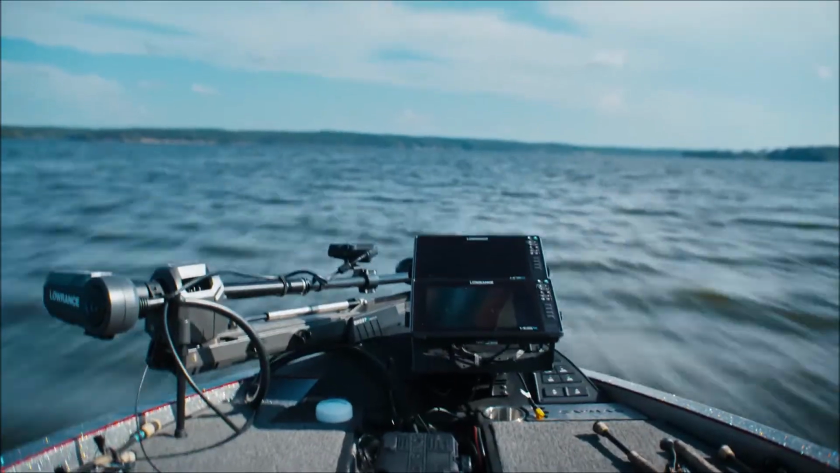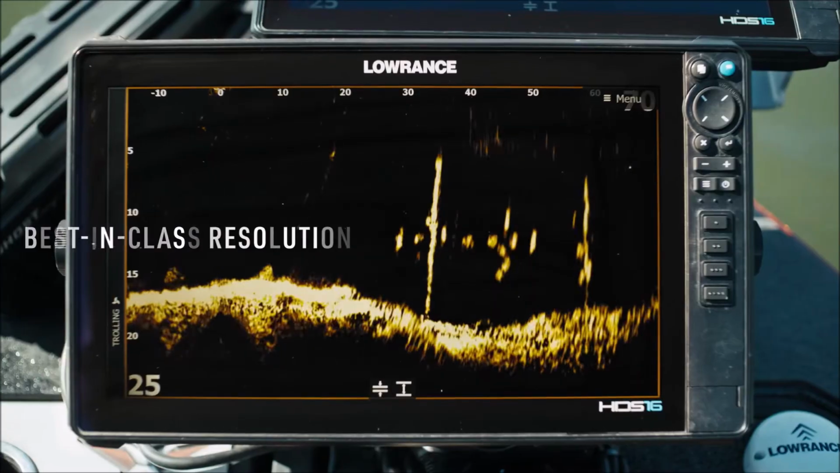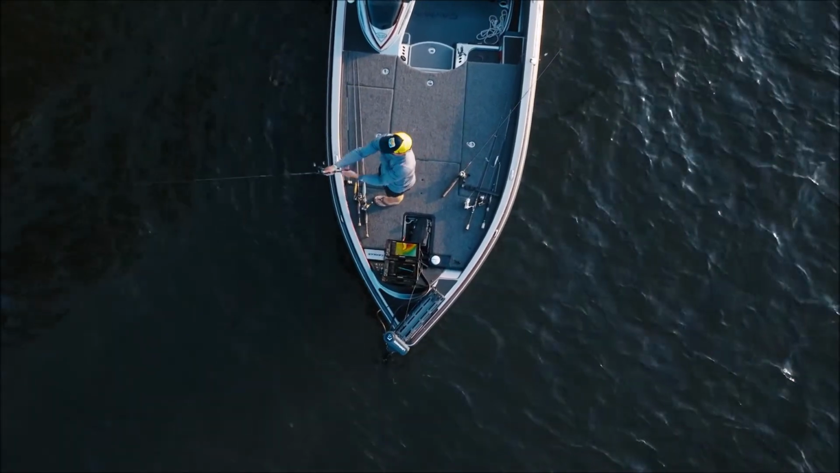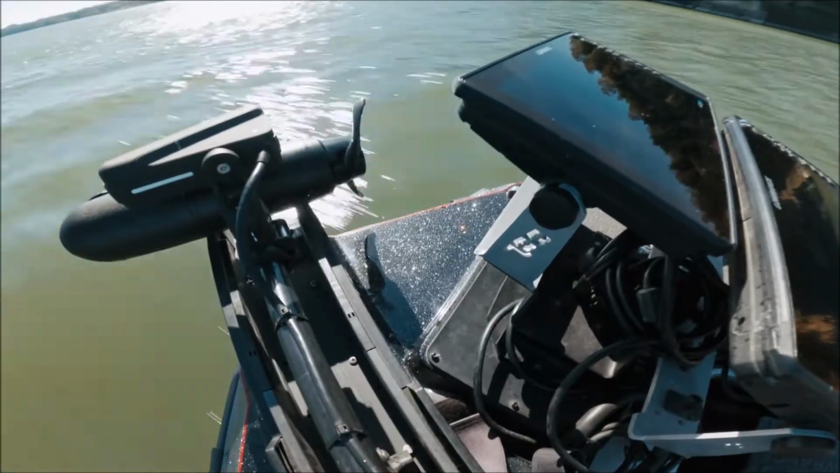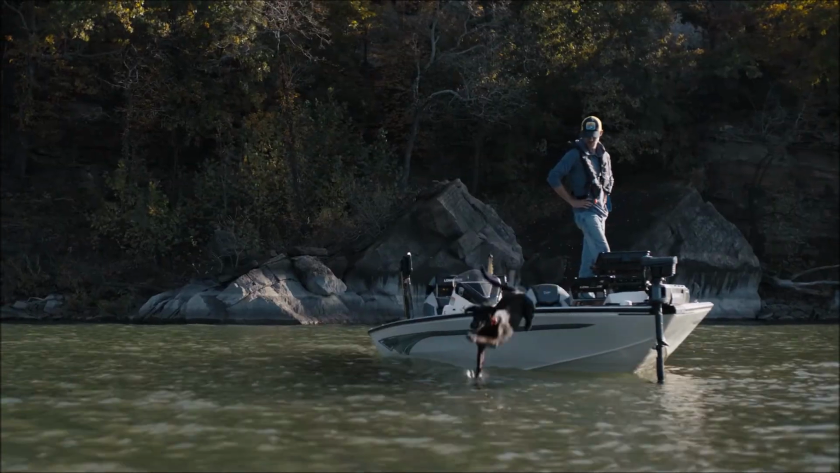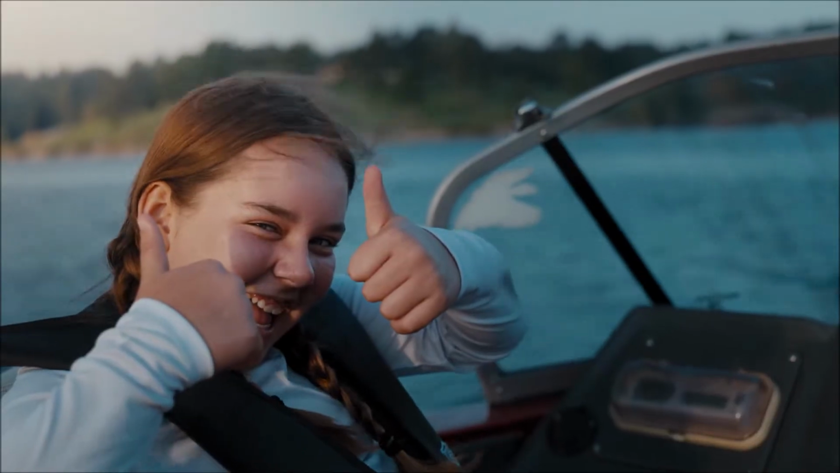The resolution on our previous ActiveTarget was already best in class, but we figured what the heck and sharpened it up anyway. A brand new quick switch bracket switches live views quicker than you can switch lures, and best of all, we made the upgrade easier than ever. Compatible with existing ActiveTarget 2 modules, all you need is a single XL transducer. We made ActiveTarget 2 XL the world's clearest and most complete live sonar.